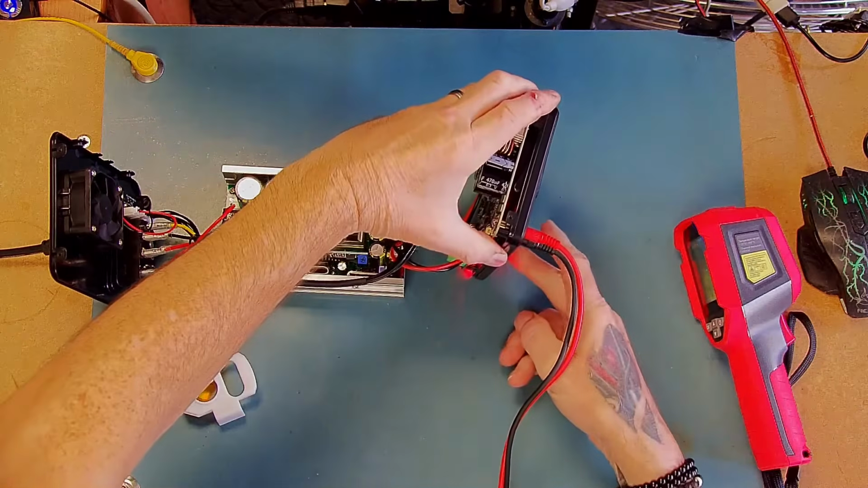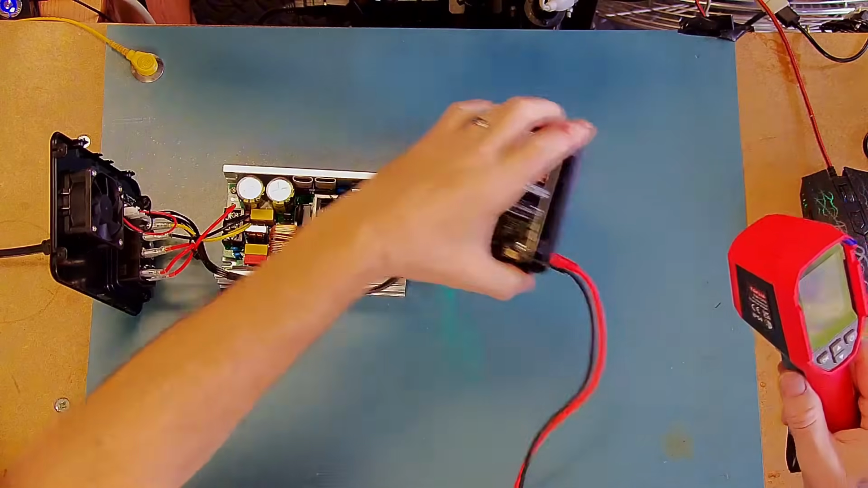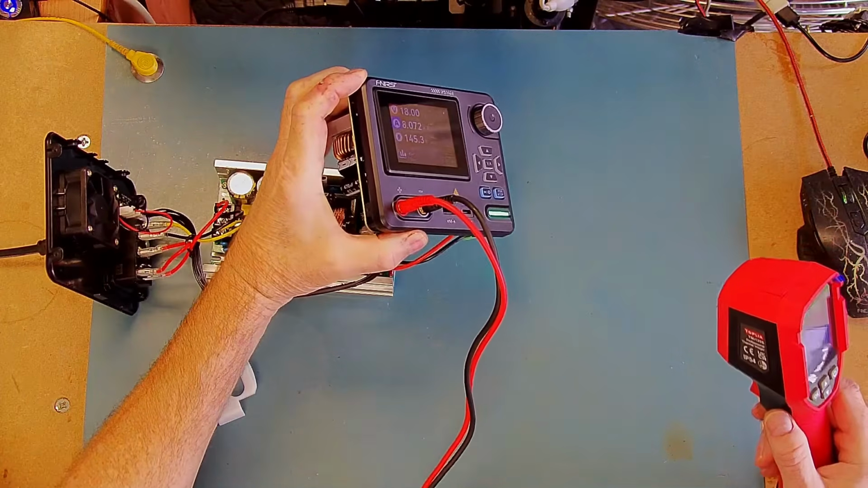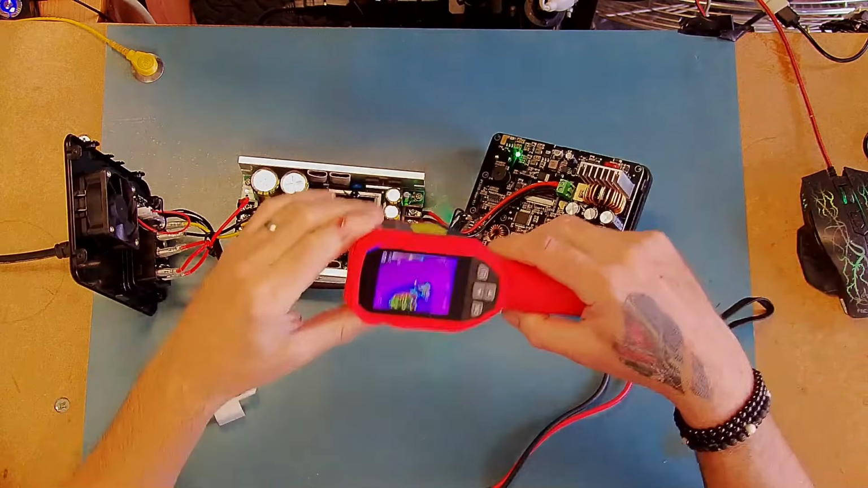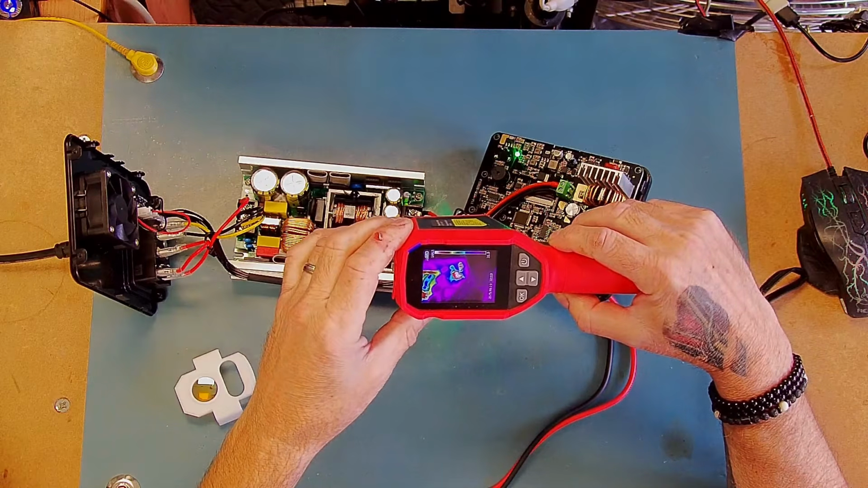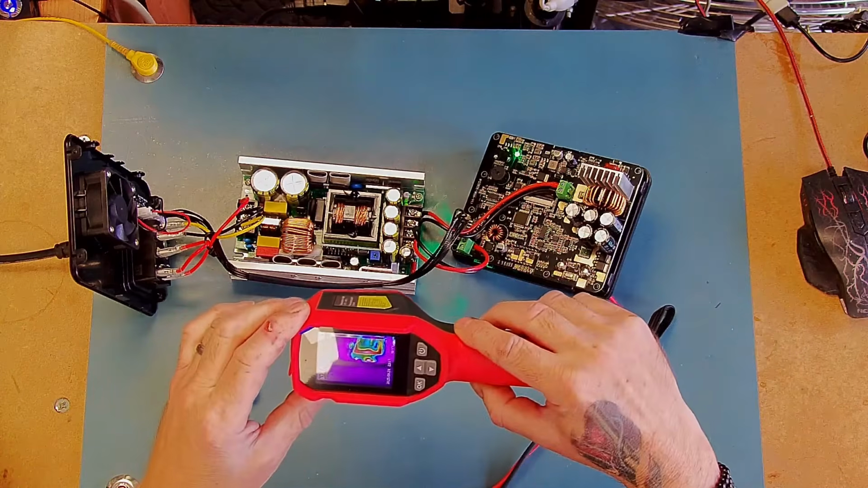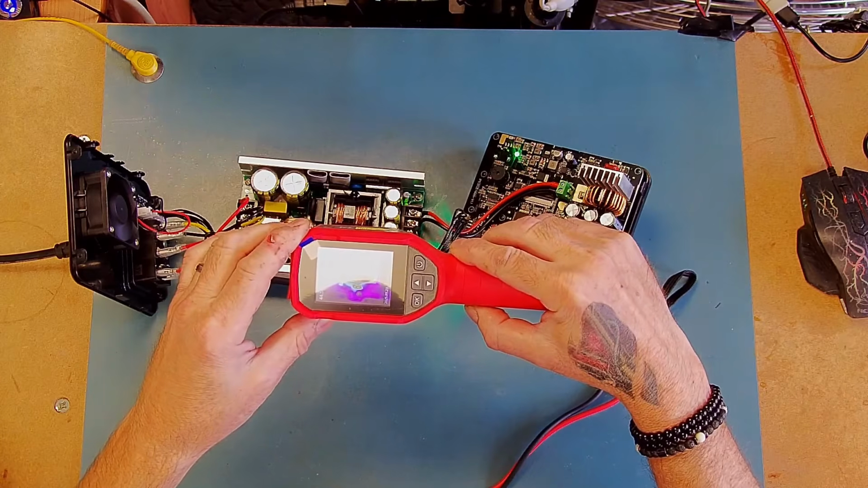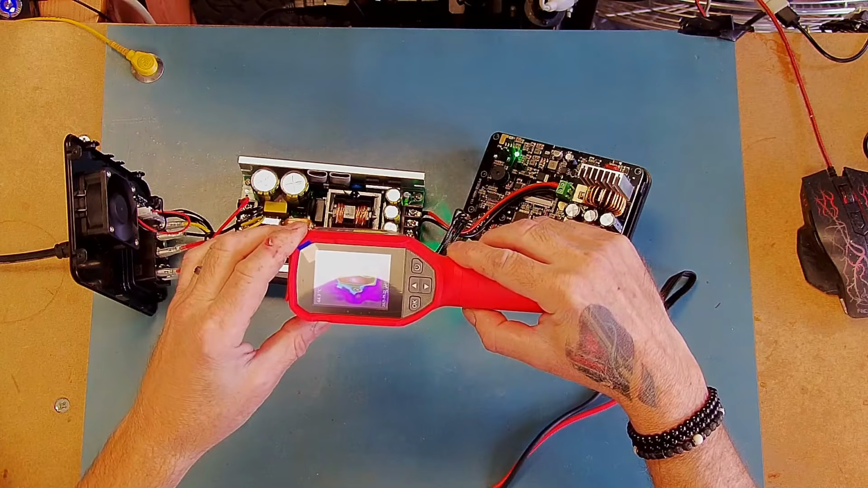Okay, so let's see what gets hot. Power on. Okay, so we're pulling 8.2 amps. Okay, actually just pulling 8 amps. You can see that. Yep. Right, let's have a look in here. So that resistor is currently just over 100 degrees, 110 degrees. Transformer's warming up. The fan has just kicked in, so the transformer's at about 45 degrees.